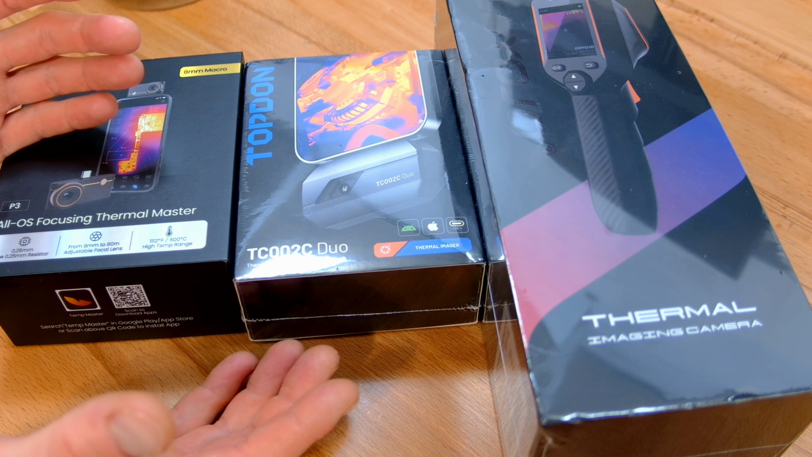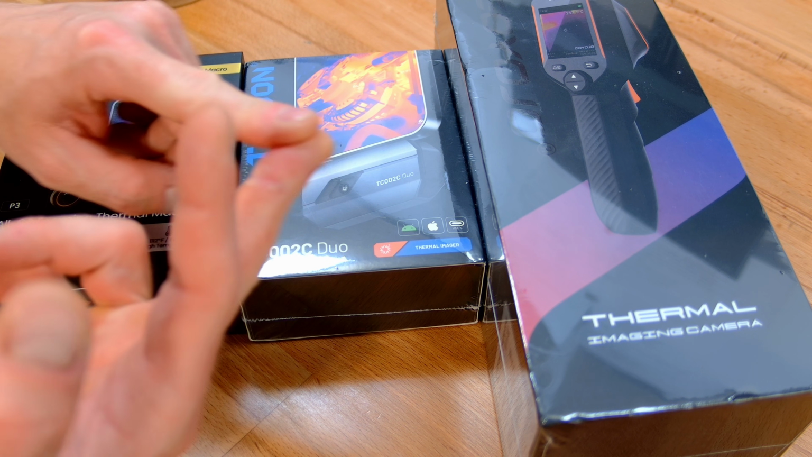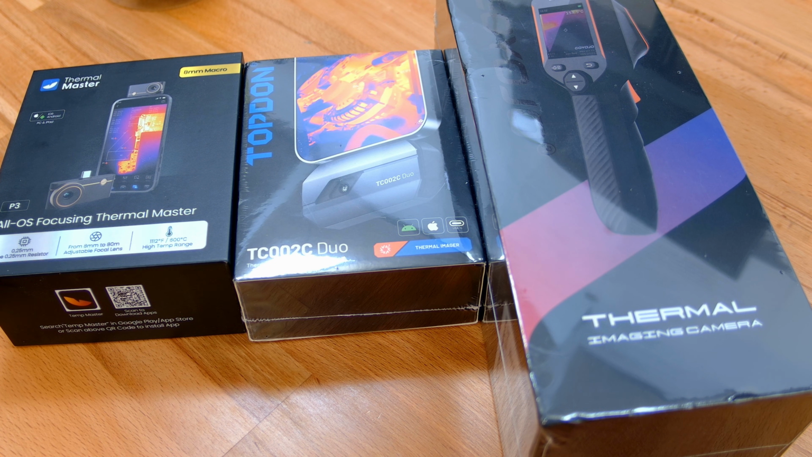And they're all here now for us to test out with some real world use cases, including solder reflow, running an SBC, some ice cubes out the freezer, my nice cold water, and things like that. So let's get into it.